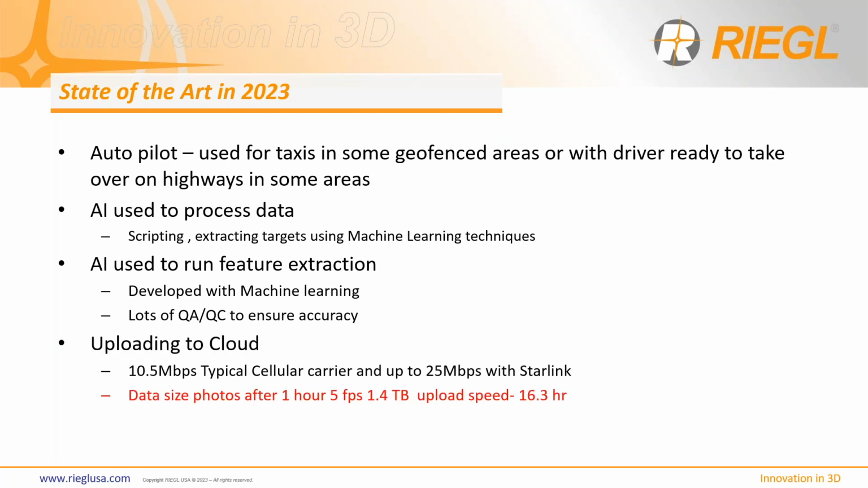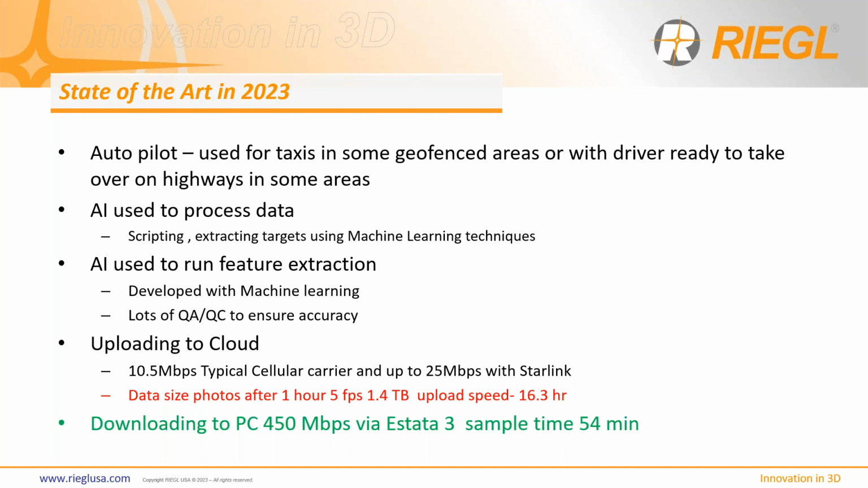So uploading data. Everyone wants to upload data to the cloud. But if you look at the actual network speeds, you can see that we have some challenges still here. We're still pretty slow uploading. That's a long time to wait to upload photos. Just saying. You can still download to a PC or transfer it to another hard drive at a very fast rate by comparison.